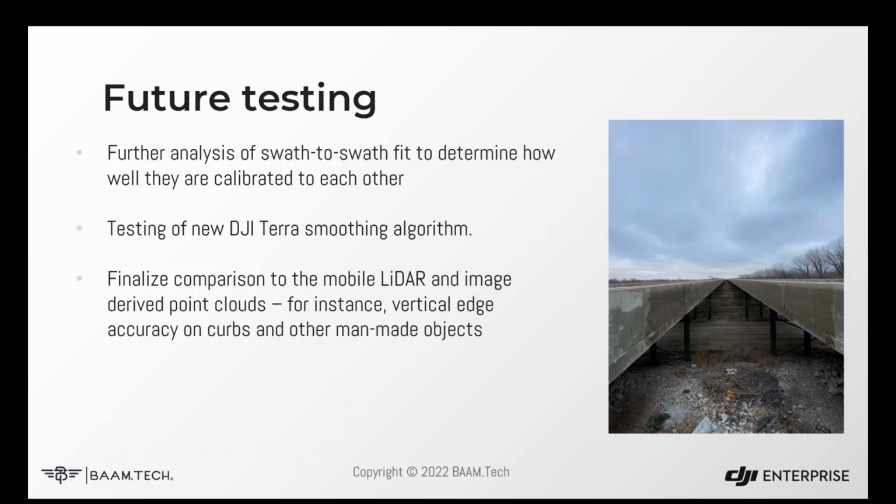And then finally, we still have some future testing to do. I think there's some interesting ways we can have a qualitative approach to the swath analysis that we're looking at, similar to the planar fitting we did with the within swath analysis. As Run mentioned, there's some new algorithms in DJI Terra. None of those were tested here. All this was prior to that release. So we are very interested to see how that new algorithm affects or improves the quality of a project like this.